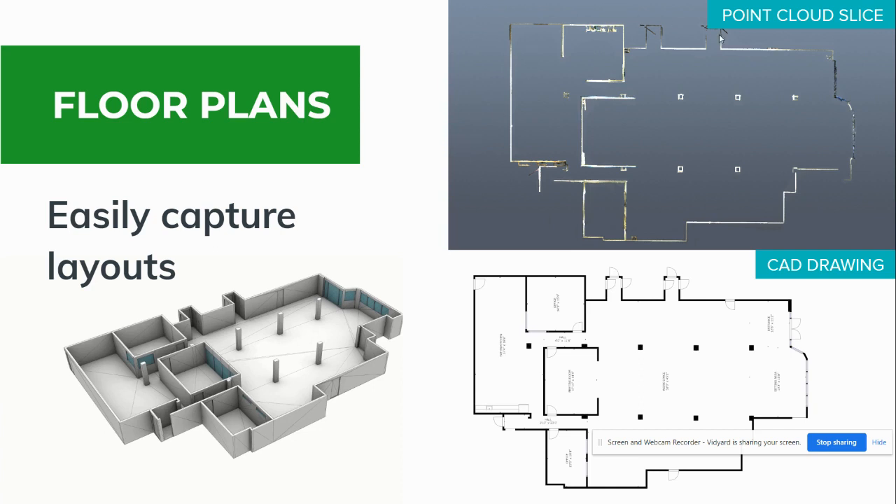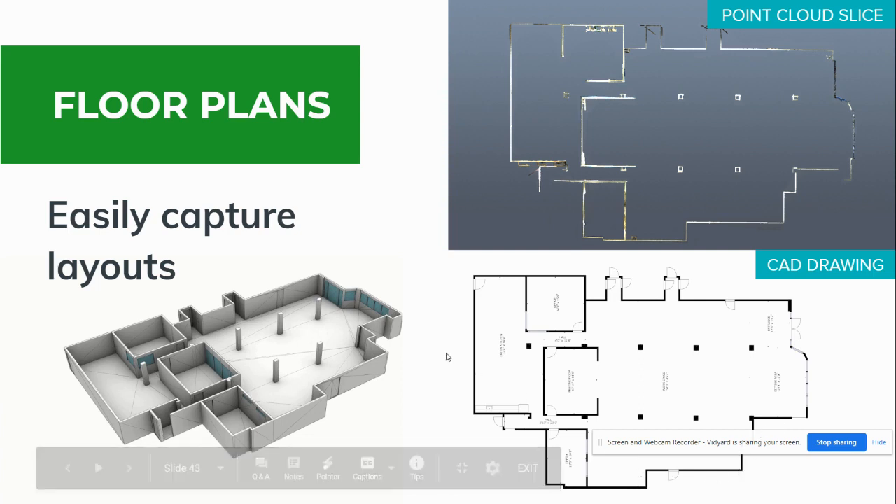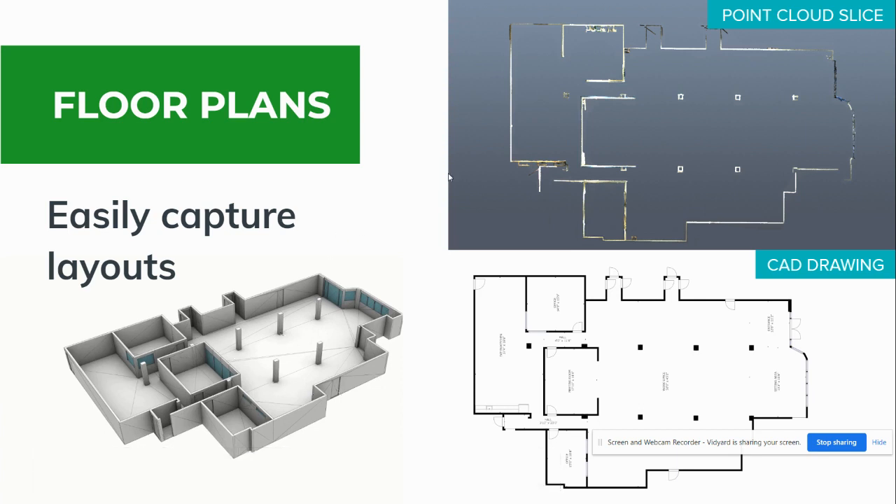You can see from the raw data from the point cloud, just a horizontal slice creates that floor plan view, and then you can bring it into any CAD tool, trace over it, and you have your floor plan right there. And if you want, you can extrude it, bring it into 3D to create a 3D model as well. But 2D modeling is very easy, just by creating a slice from the point cloud.